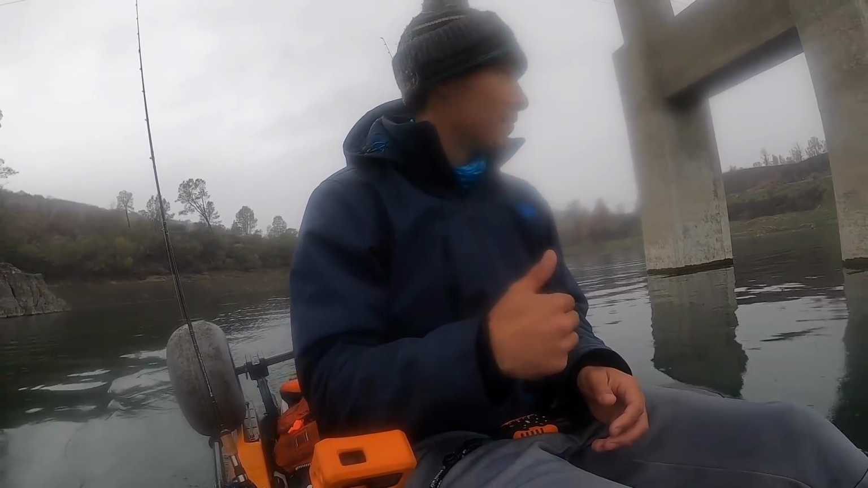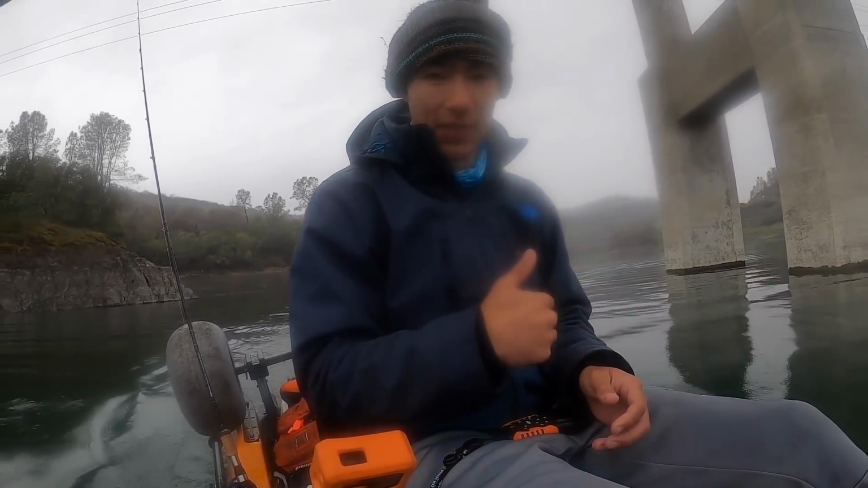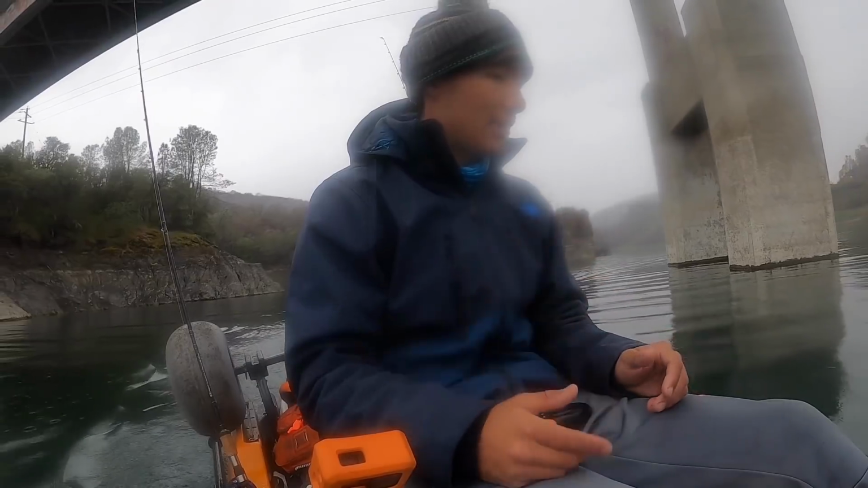So anyways, right now I'm just motoring around looking for some bait. Once I've marked some fish and some bait, that's when we're going to start fishing. That's when the magic's going to happen. I'll show you the rig once we get started, but right now I'm just motoring around looking for the fish.